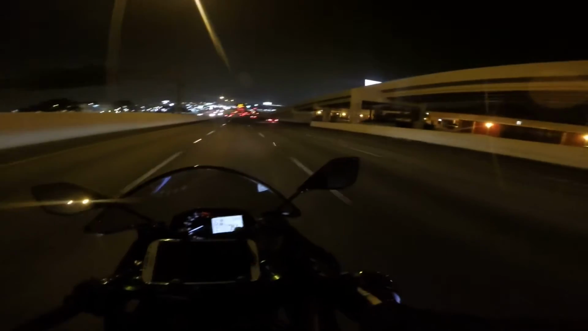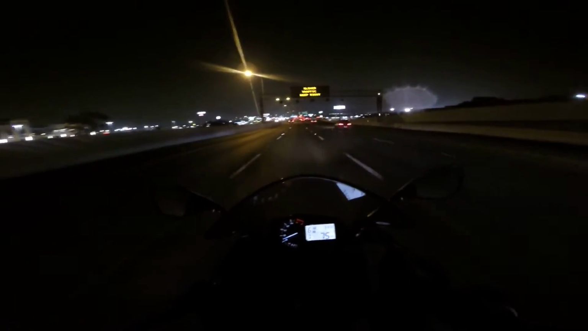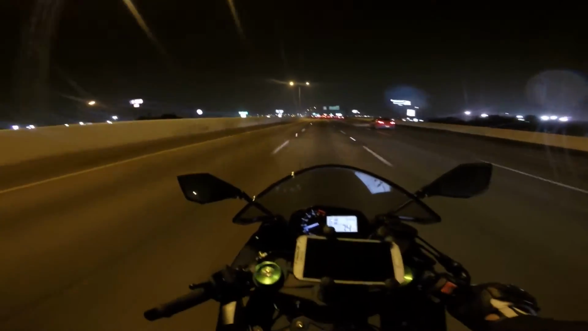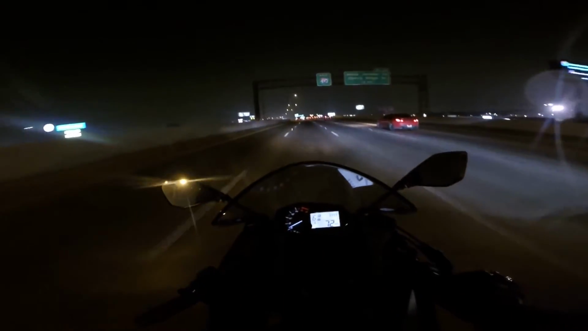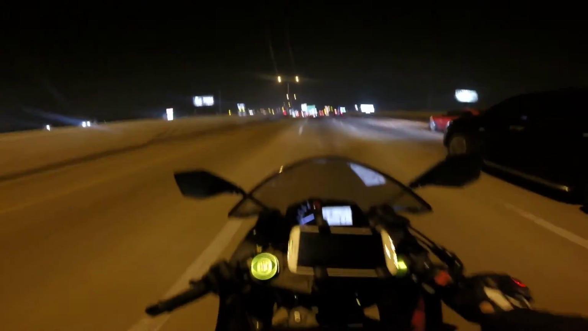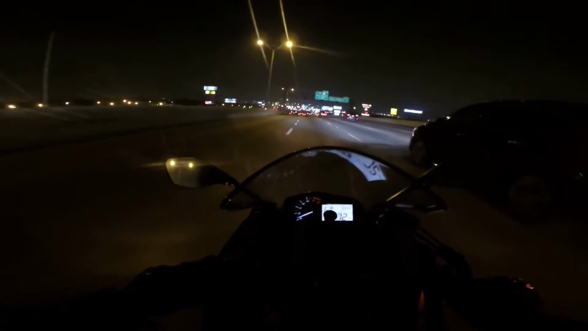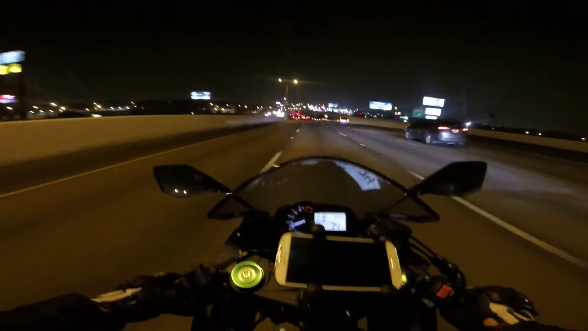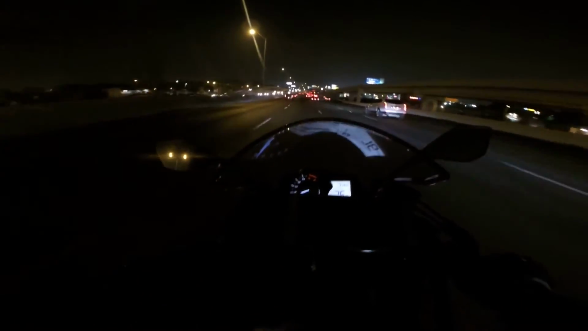So yeah, I want to get the double bubble screen right there, so that whenever I do travel with this bike, I'm not getting beat up by the wind all day long. And of course the little shorties, even though I mean I'm fine with these stock levers, I'm fine with it. I have no issue.